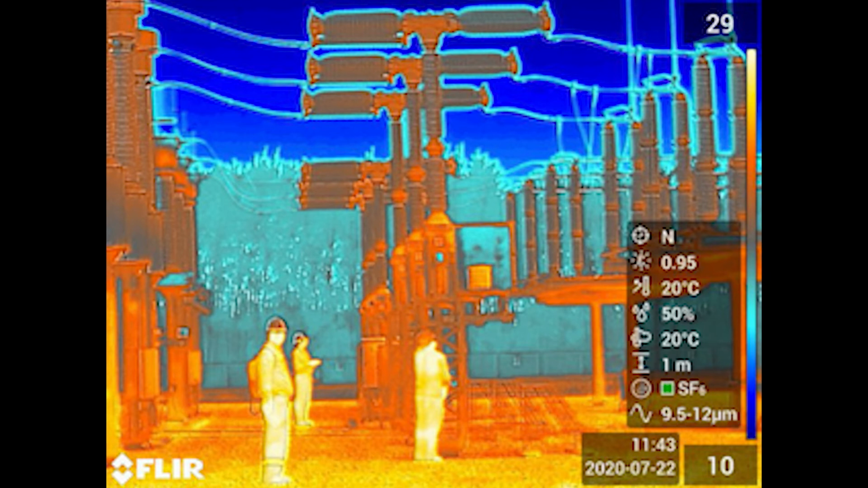We moved over to the other side of the substation. Now these are 250,000 volt SF6 breakers, and you can see the 3 fellows for scale at the bottom. We are using the GS77 here to take the picture in the next 2 photos. This is just nice for everybody to see the size and scale of these breakers.